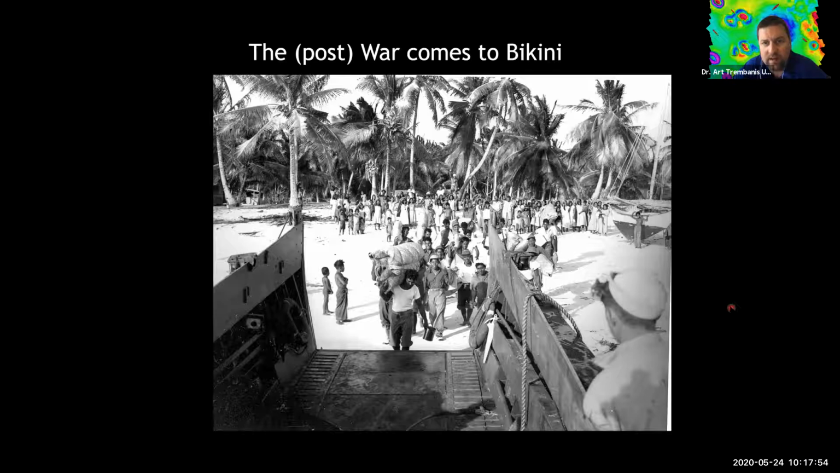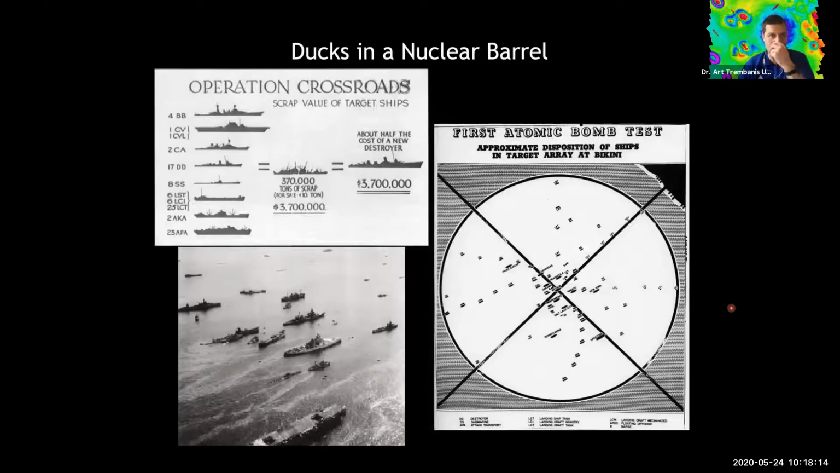And I think they certainly didn't think at the time that this was going to be, still 74 years later, that they are the world's first nuclear refugees and still haven't been able to return to their native ancestral homes. But that is in fact what happened. We'll return to that as well.